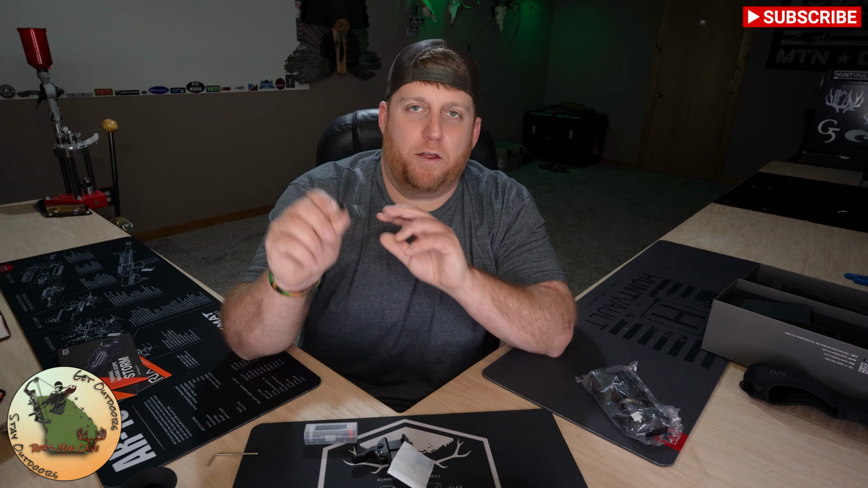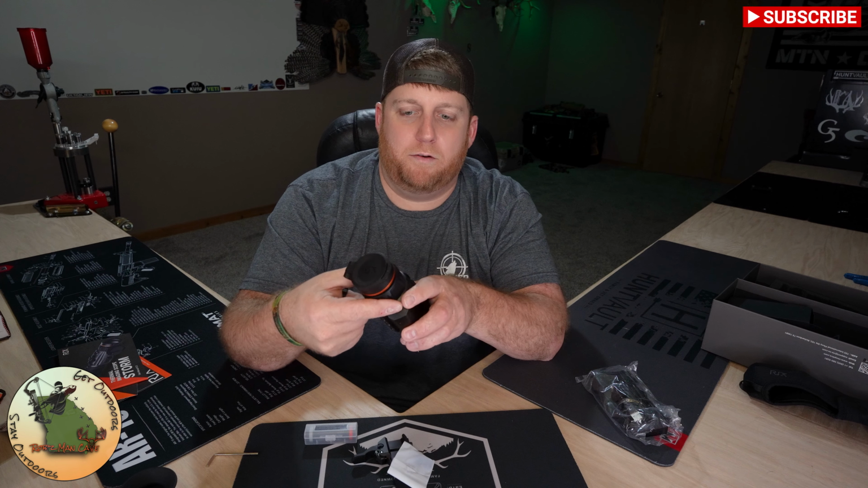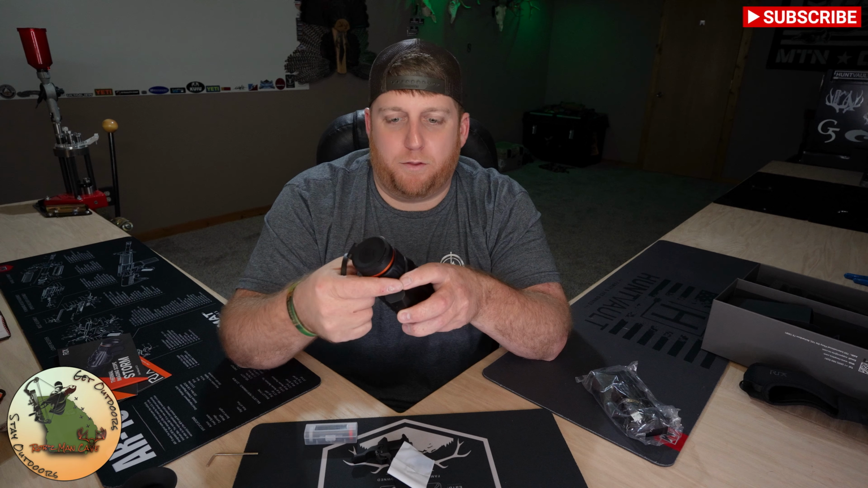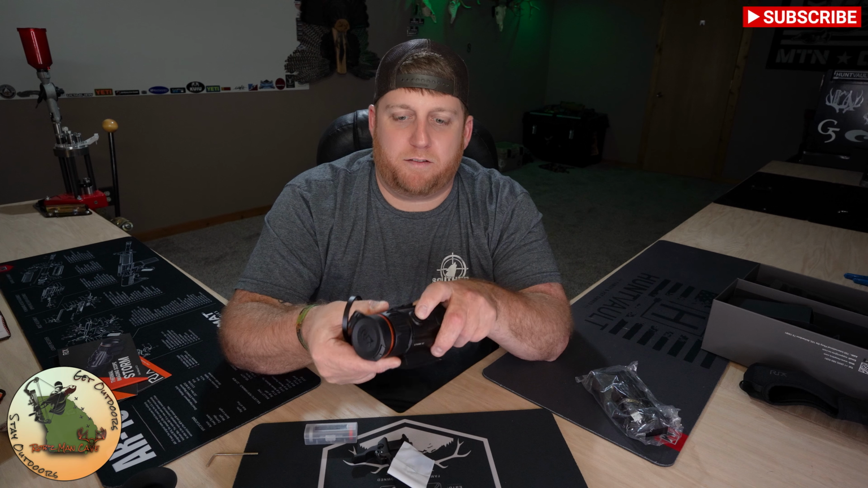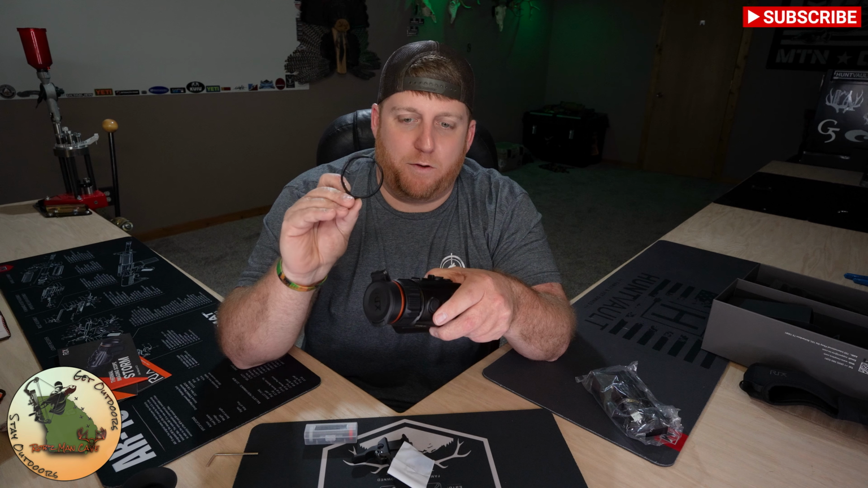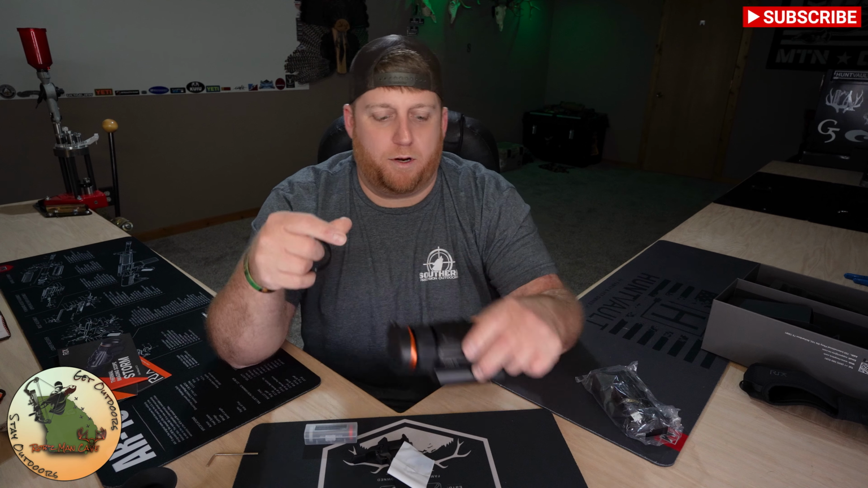We've got a throw lever here, which is extremely nice. Basically what this is going to do is attach to your focus ring right here, and that is going to allow you to just reach up there and throw that focus wherever you need it. These things are really easy to grip. It's got some good knurling on there and some raised sections, so you're not going to have any problems finding that if you don't put on the throw lever. But man, if you ever use a throw lever, you won't want to go back.